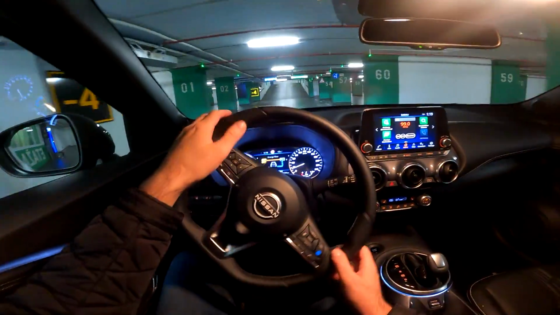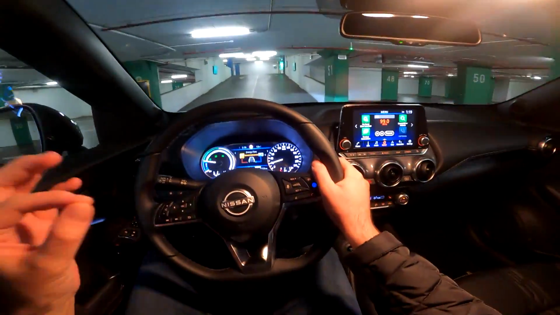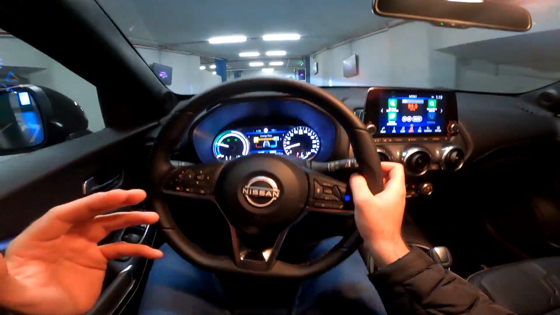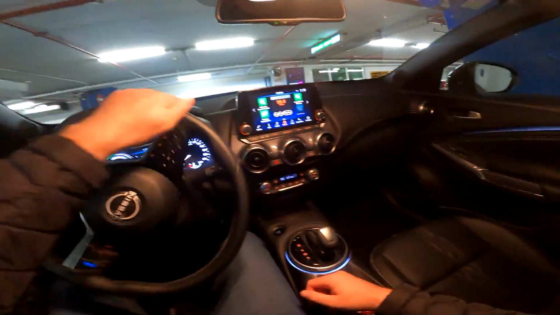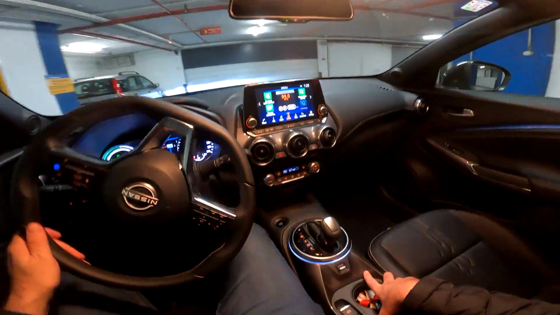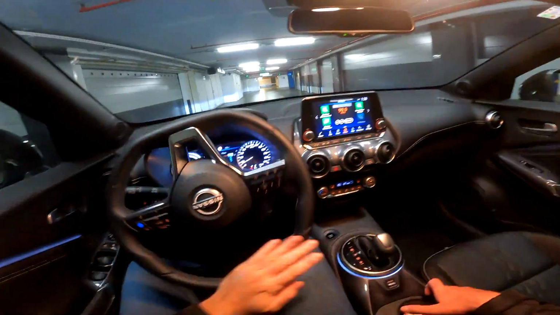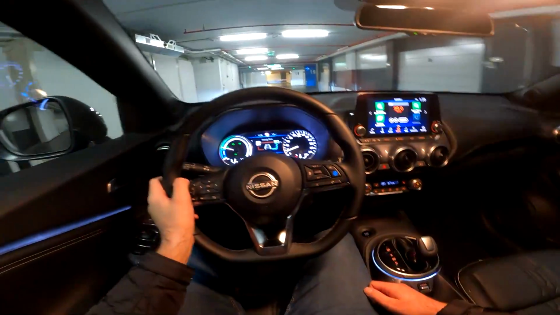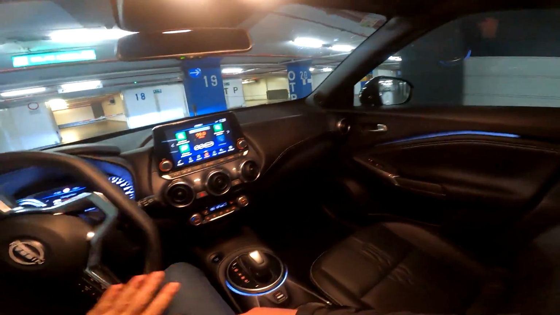And the good thing about this model is that you have the EV feel when you're driving, because there are a lot of functions that actually remind you of an EV. For example, we have the e-pedal, which you can press here in the middle, and then you have the regenerative braking, recuperation of energy. So when you release the throttle, the car starts to slow down.